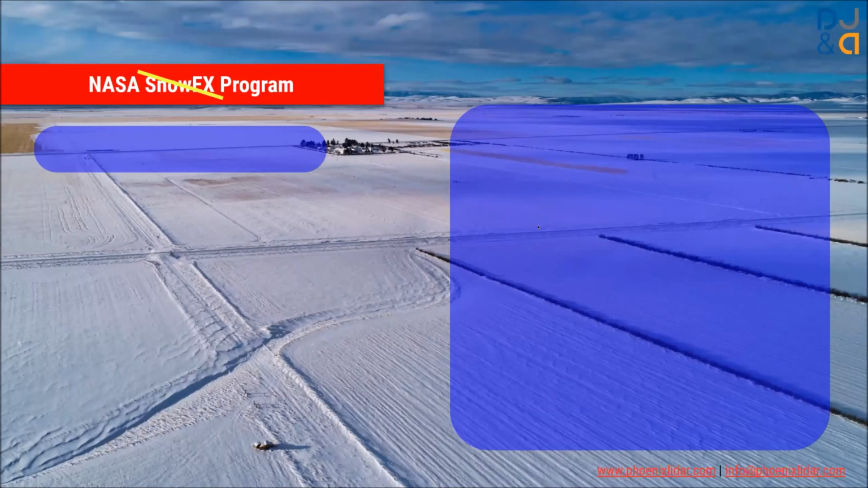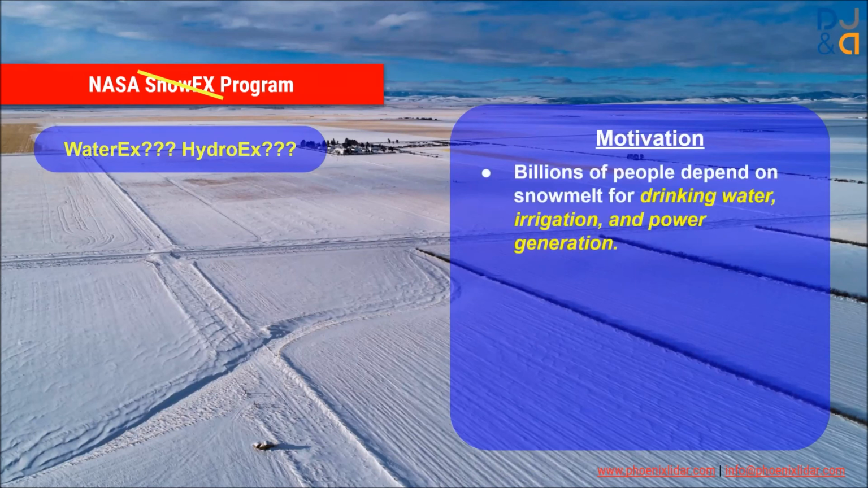So that kind of begs the question, why would you care about mapping snow surfaces in the first place? Well, SnowEx should maybe be called WaterX or HydroX. Of course, I'm kidding, but it really is all about water. So just some of the motivating points behind SnowEx and why it came to be.